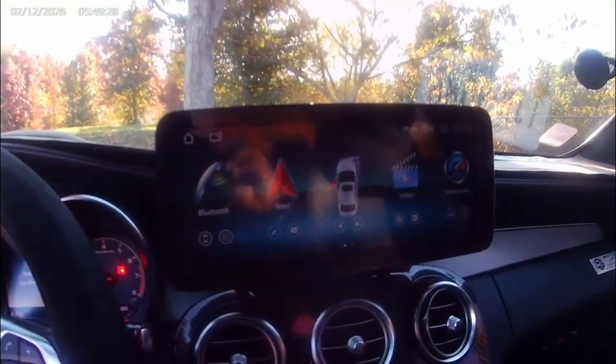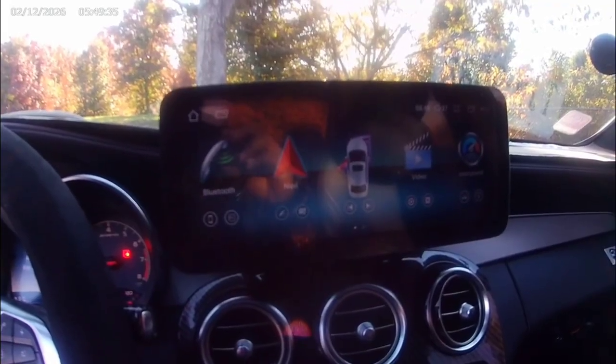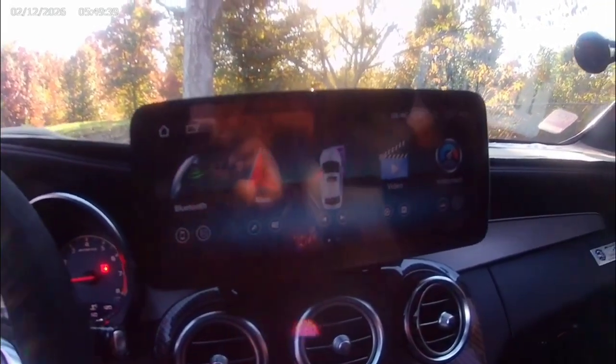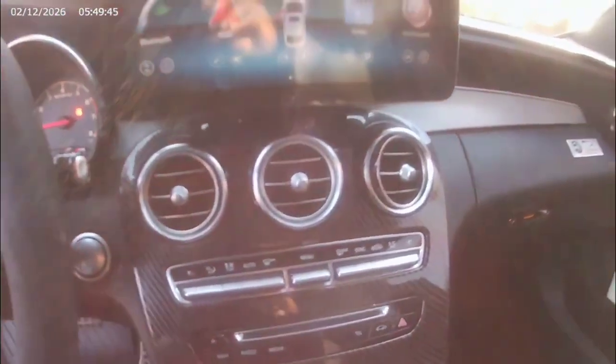Let's go inside, see what I did. I put the aftermarket, this is a 10-inch monitor. I think it's 10x8, I think. And I put a lot of carbon fiber stuff in here, as you can see.